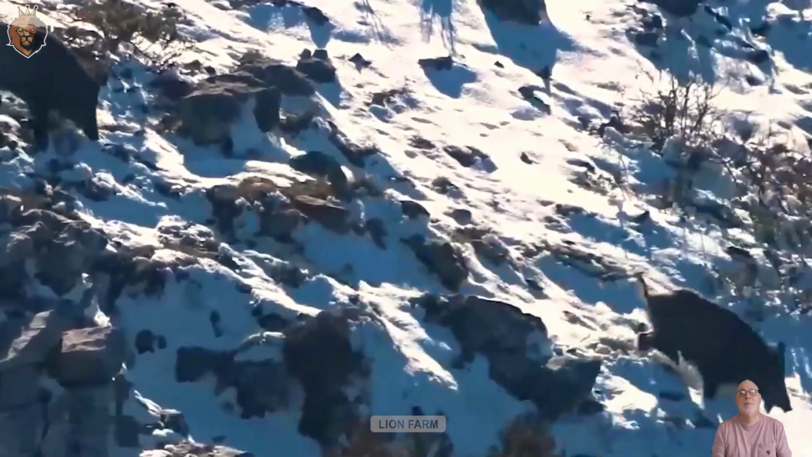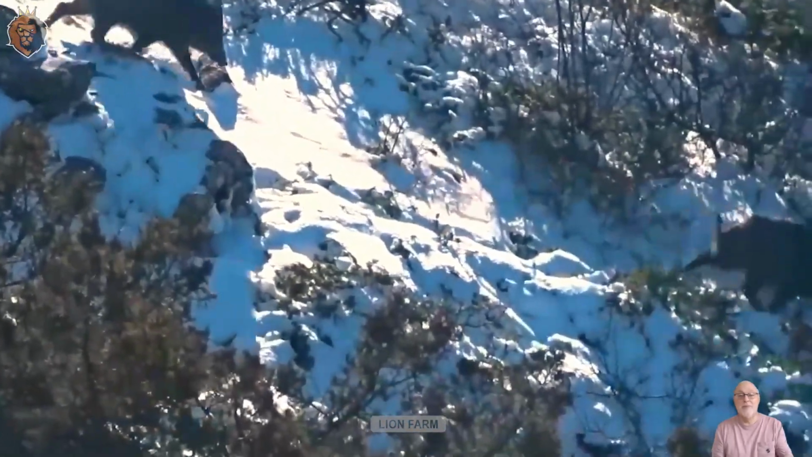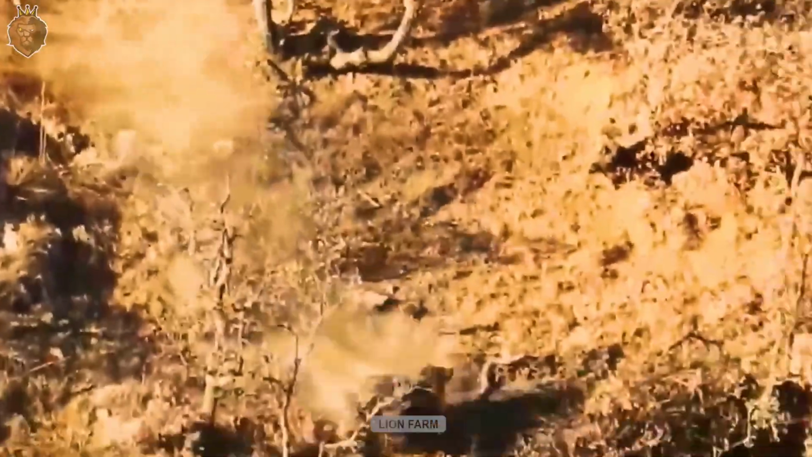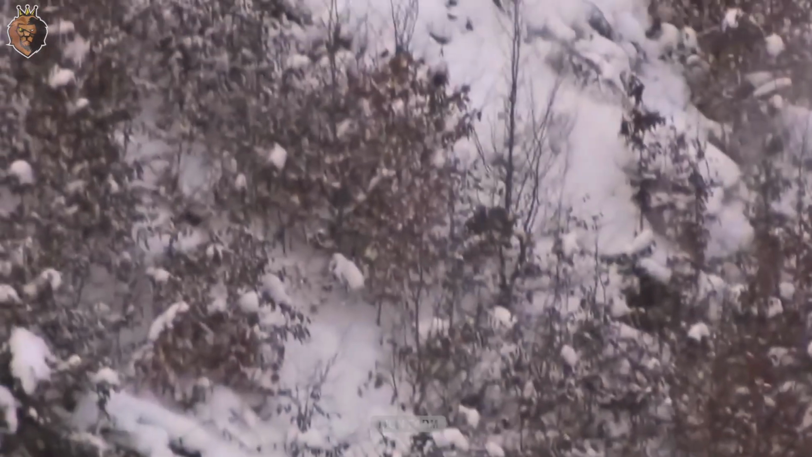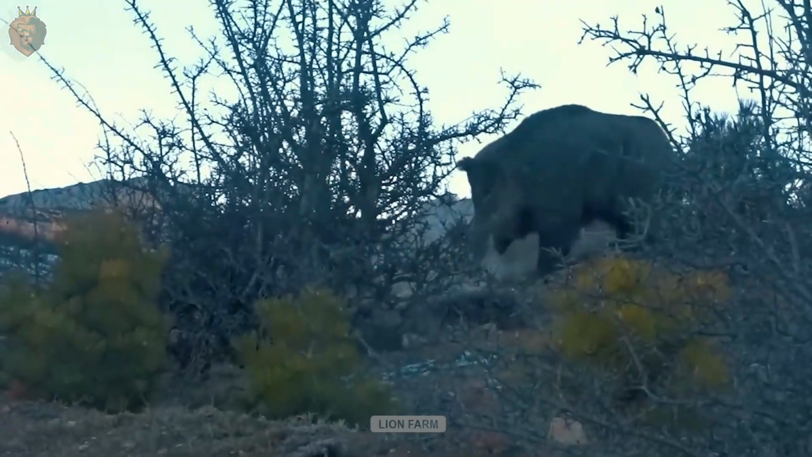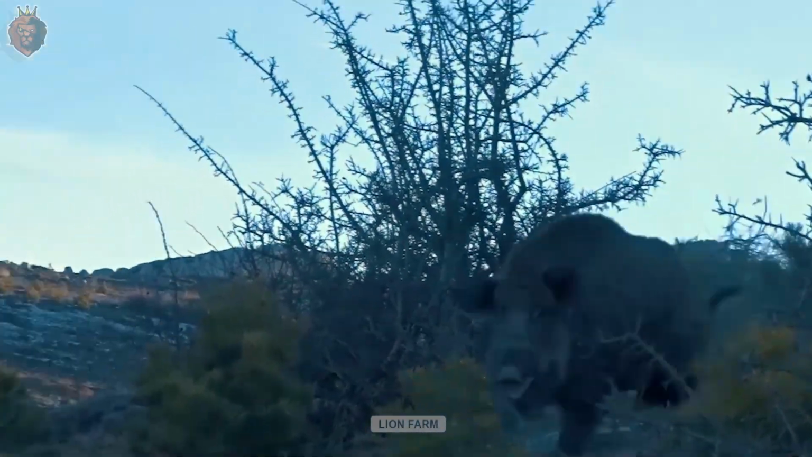Another solitary boar appears on the open plain. Ronald doesn't waste the opportunity. He quickly adjusts his aim, calculating both wind direction and distance. A firm shot rings out. The large boar staggers, then collapses. Once again, experience proves its worth.